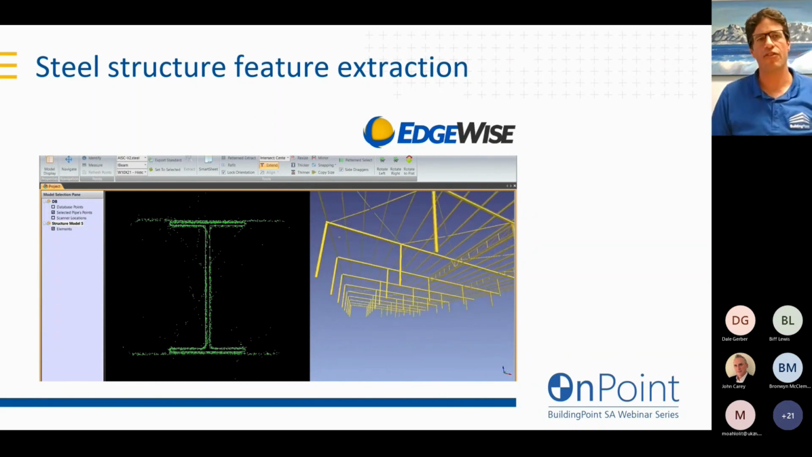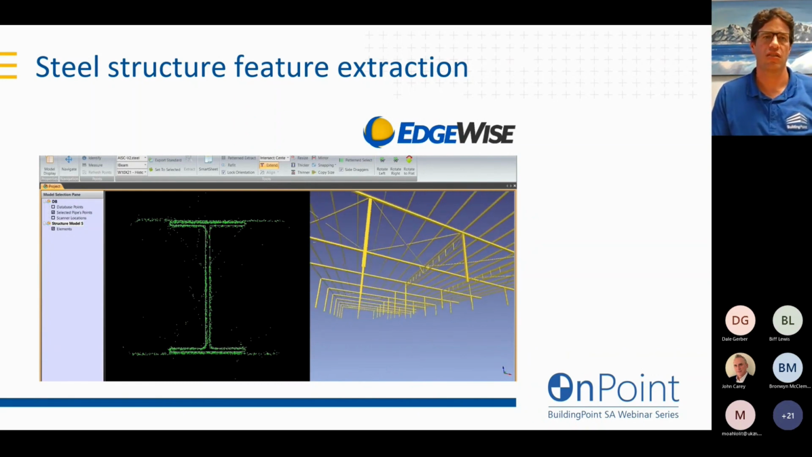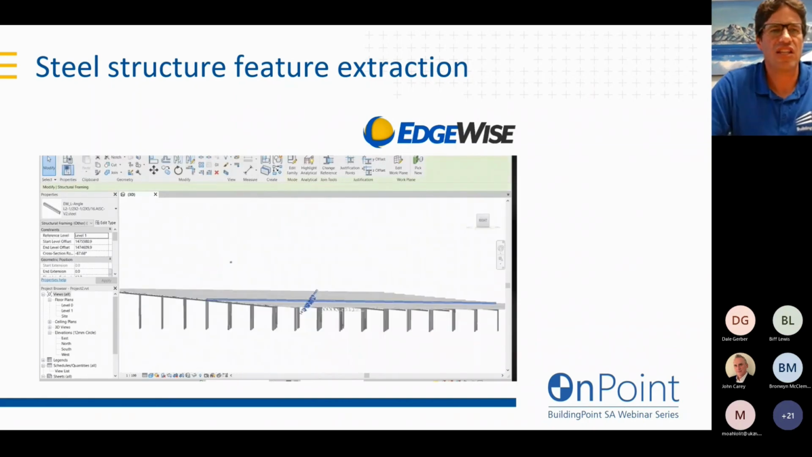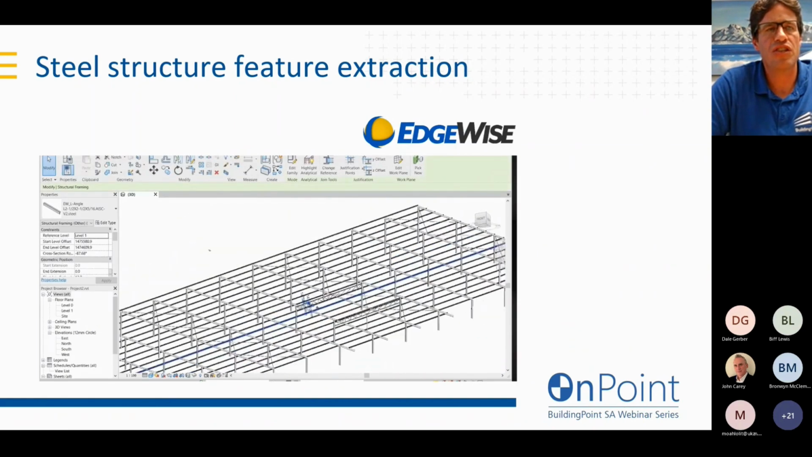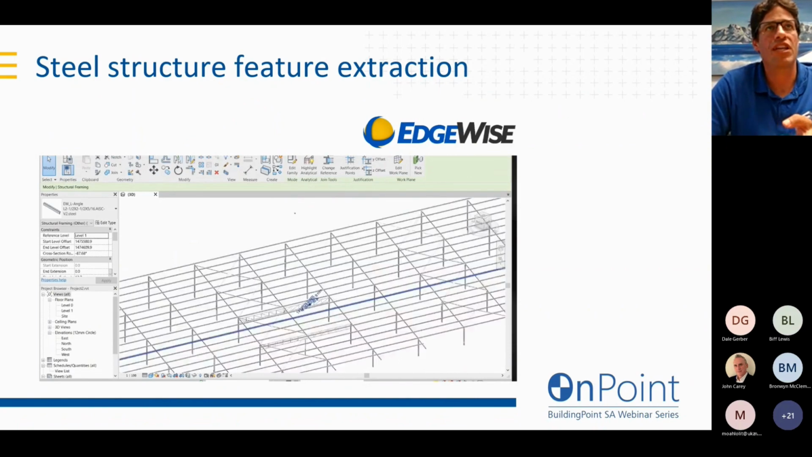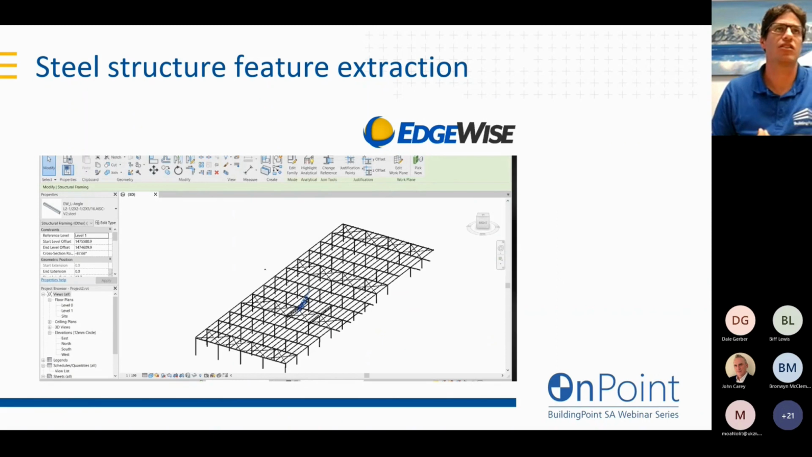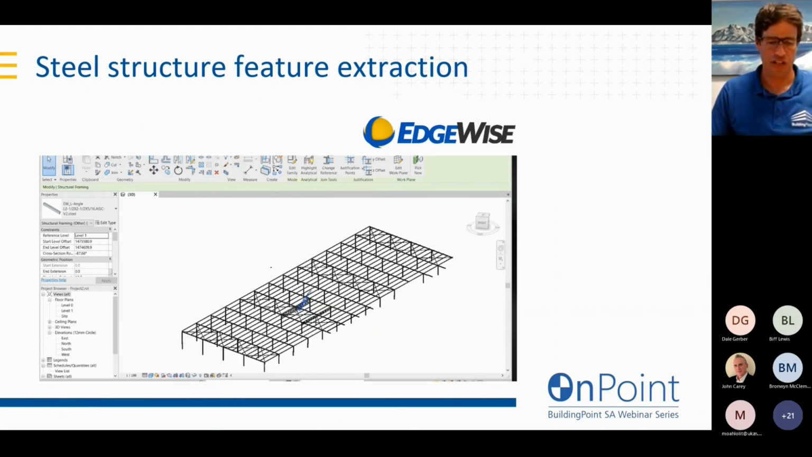So it's a very efficient way of extracting steel frame structures out of your point cloud. And the other nice thing is it plugs into software like Plant 3D and Revit, and you can export Revit family objects, so you get your intelligent objects inside your modeling software.